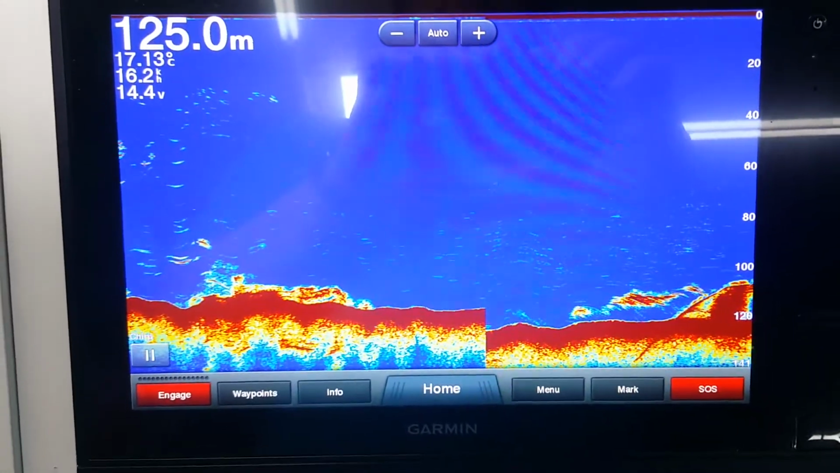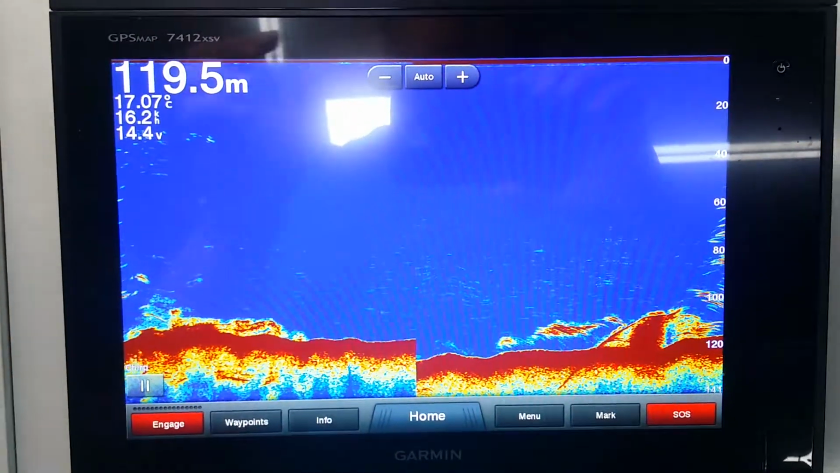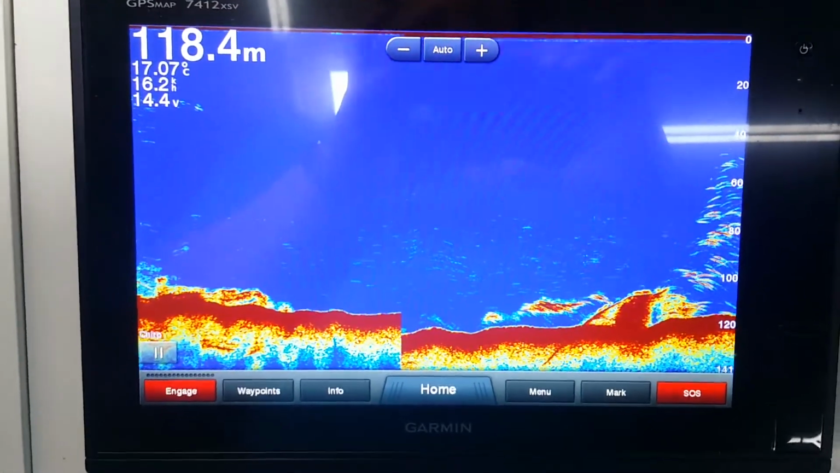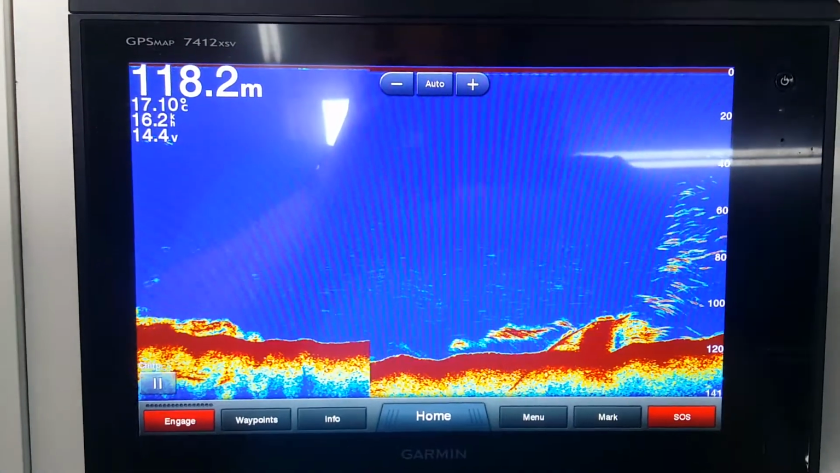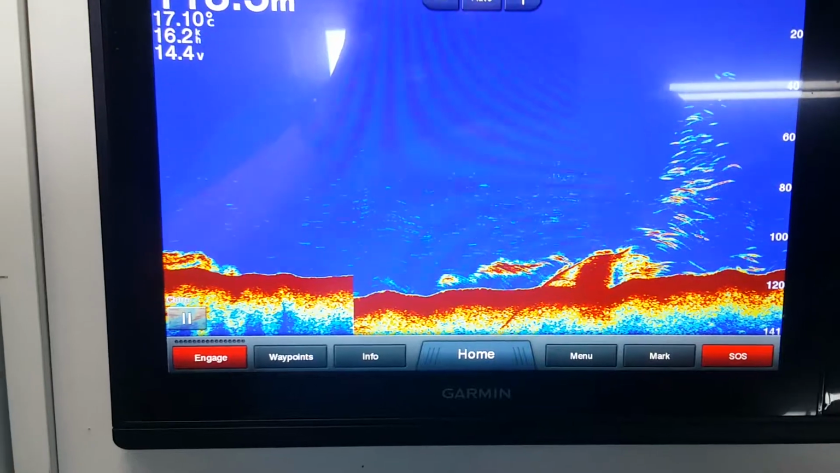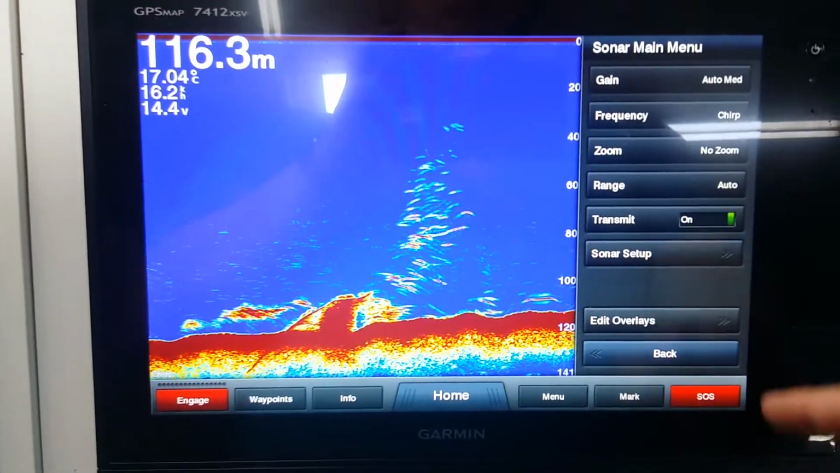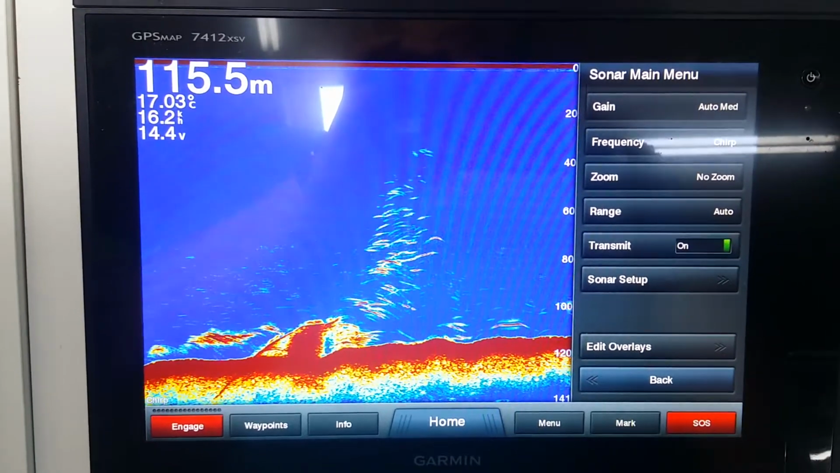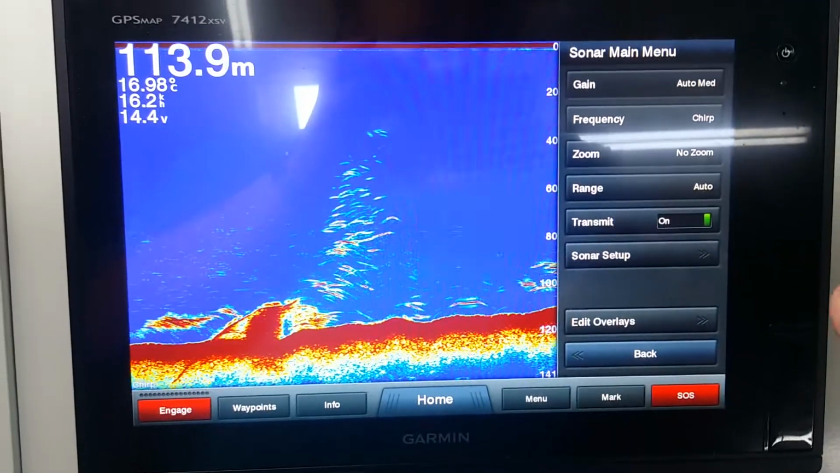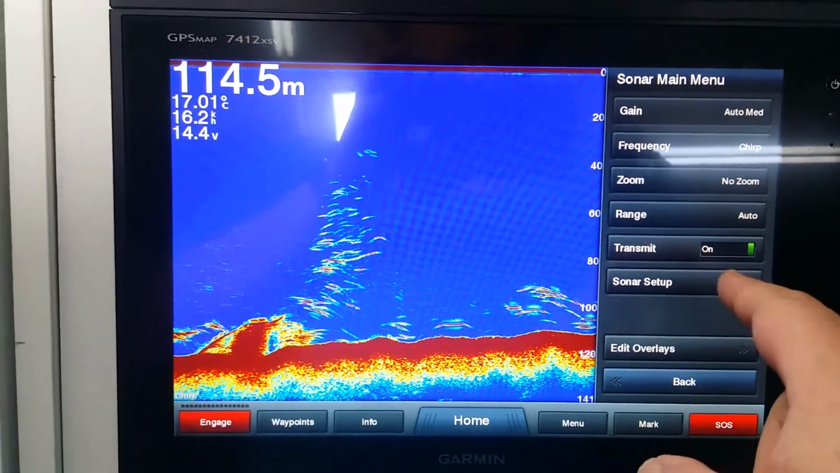I'm going to show you some of the more advanced settings in your sonar options on the GPS map 7476 series. This is a 7412 XSV. So firstly, we're in our sonar screen, right to left scrolling. If I press menu, as you can see we have our standard settings available on the right hand side. Click here to see the video that I've already made on those. But we're going to go to advanced settings.